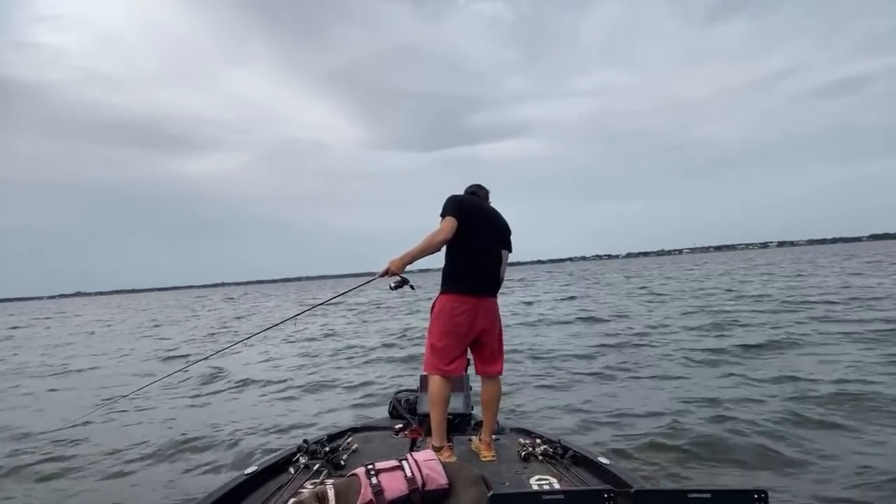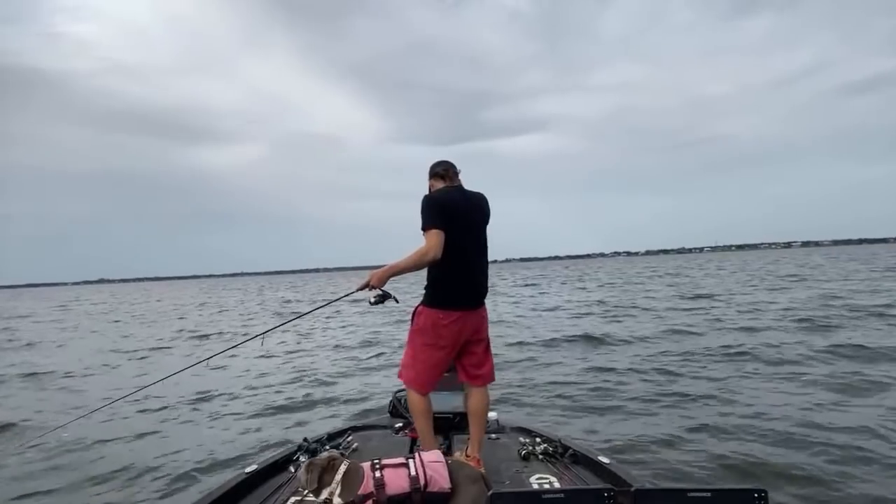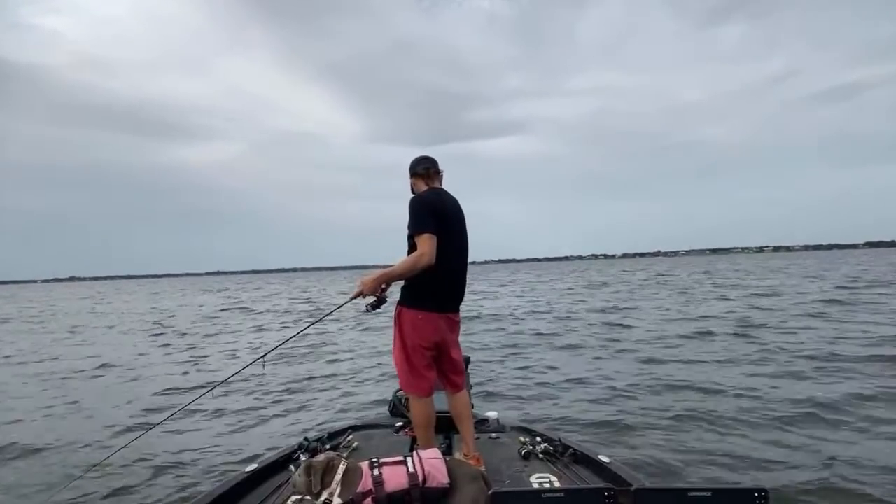I sort of lost how they're lined up. Yeah, see, I go and put you guys on the back of the boat, and then I lose my groove and forget how to fish.